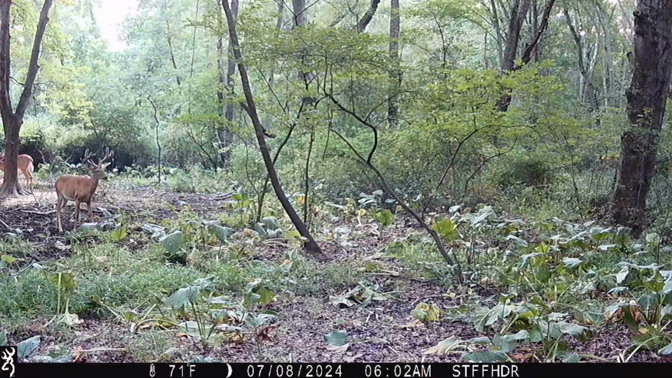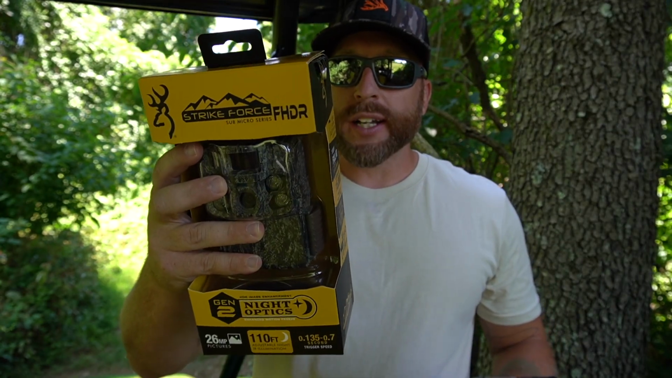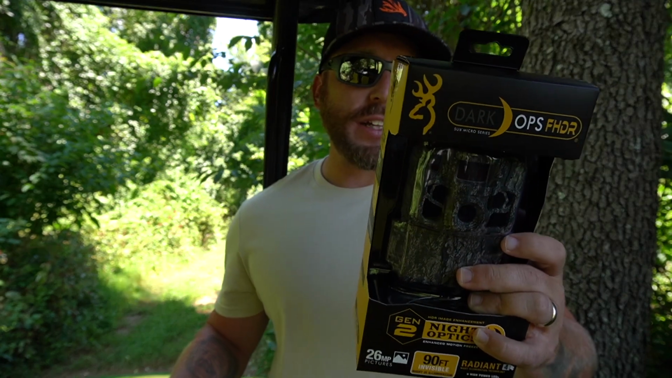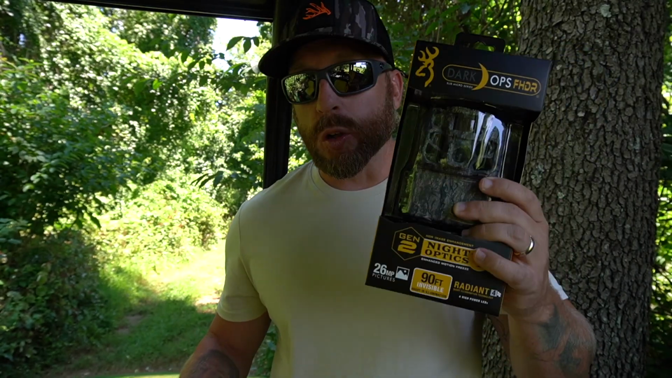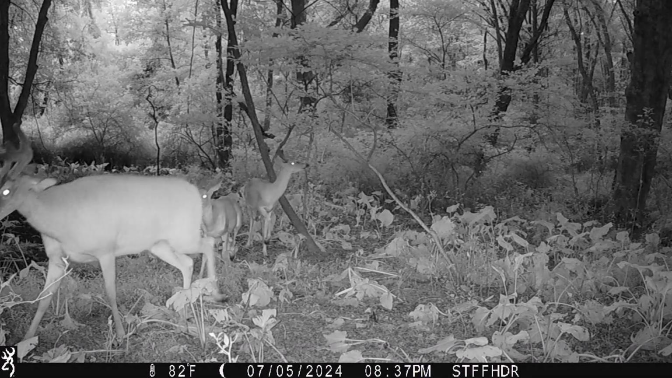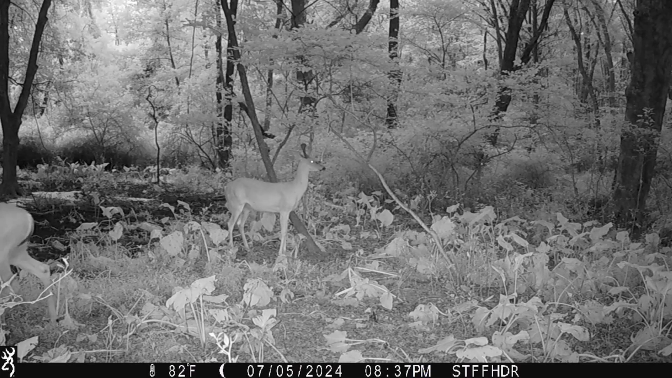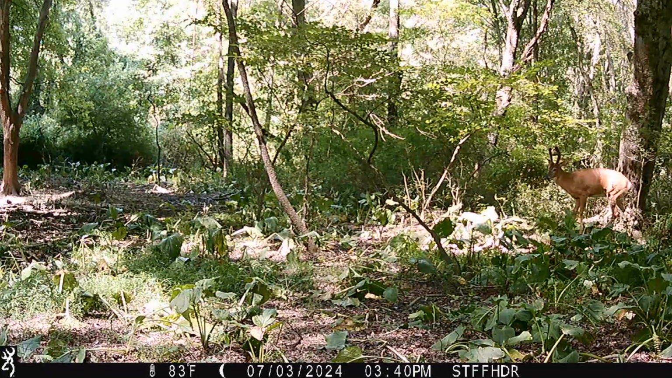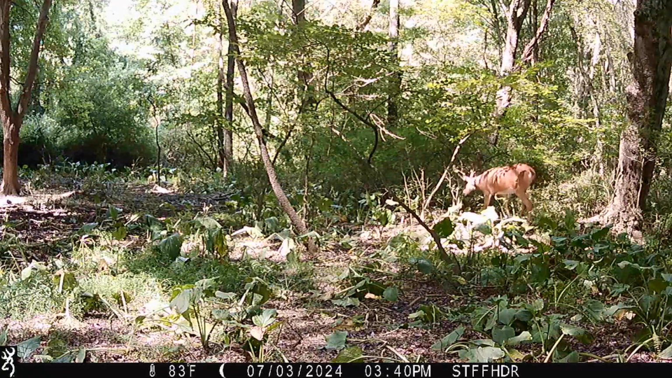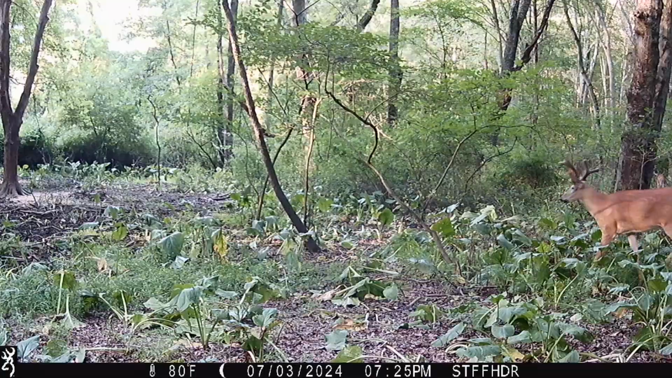All right, so the Strike Force FHDR, guys, has got a 110-foot adjustable night infrared illumination, and the Dark Ops FHDR has a 90-foot invisible night infrared illumination. So, like I said, with this one, you're going to get a little bit more range, but this one's going to be less noticeable. The Strike Force is 26 megapixels, and the Dark Ops is 26 megapixels as well. So they both do photos and 1080p videos with sound. We're going to put these head to head in this video, like I said.